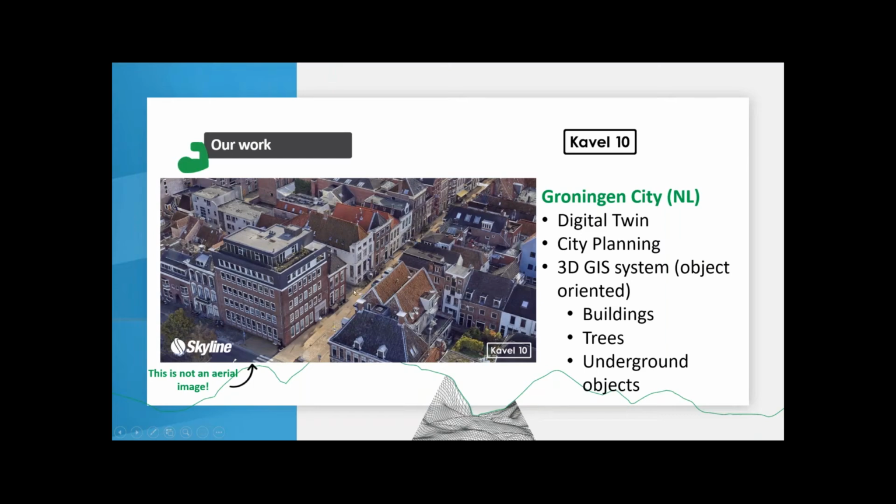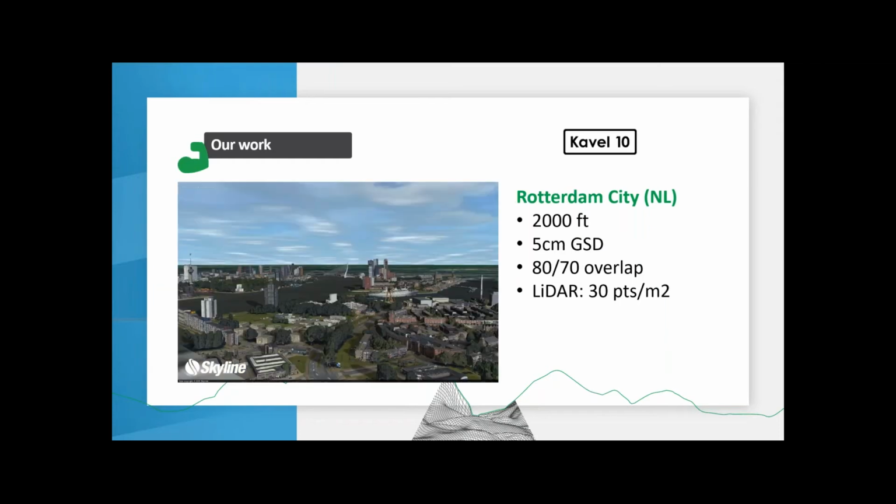So this is one more screenshot. Again, this is a screenshot of a 3D mesh. It's not an oblique image. So you can see how high the quality is. Rotterdam City, as mentioned before, we were very proud to be part of this because I think definitely in Europe it is a famous project.